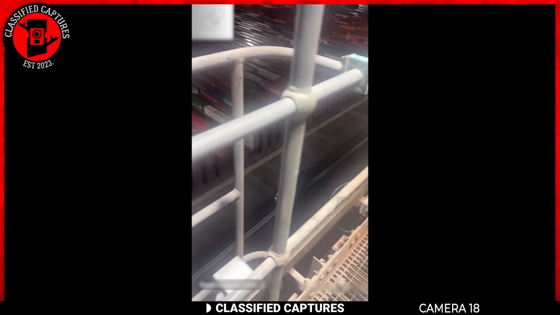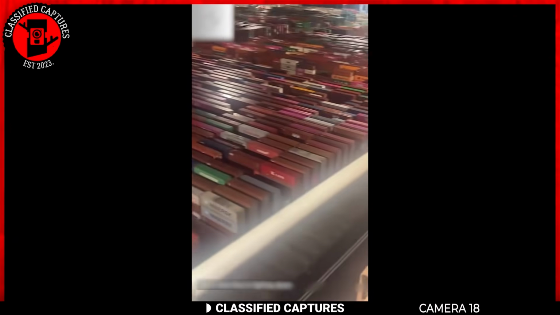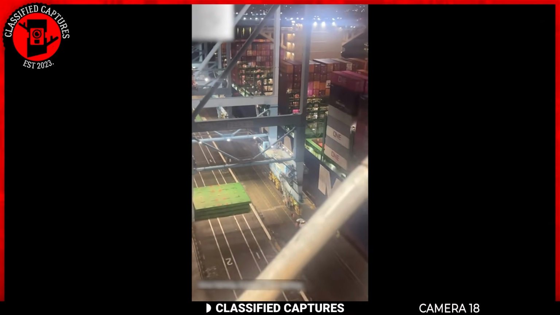See that? There's nobody there. Automation. I work at an automated dock. All these machines right here, there's no people. Hardly any people on this thing. This is what they're fighting about. I work at an automated dock right here, Port of LA, Long Beach. Keep fighting, brothers. Keep fighting.